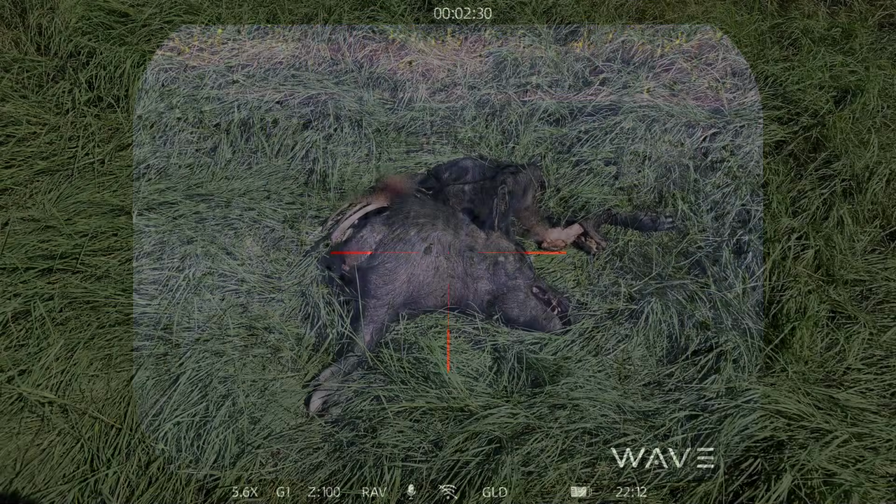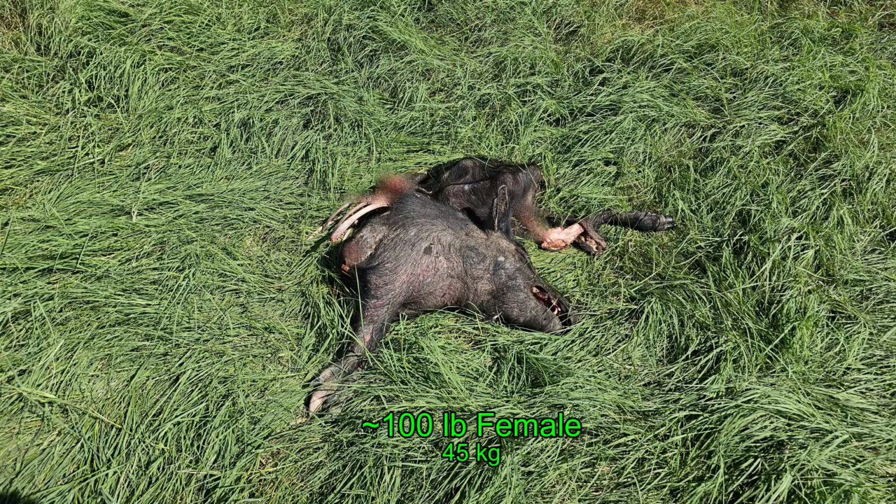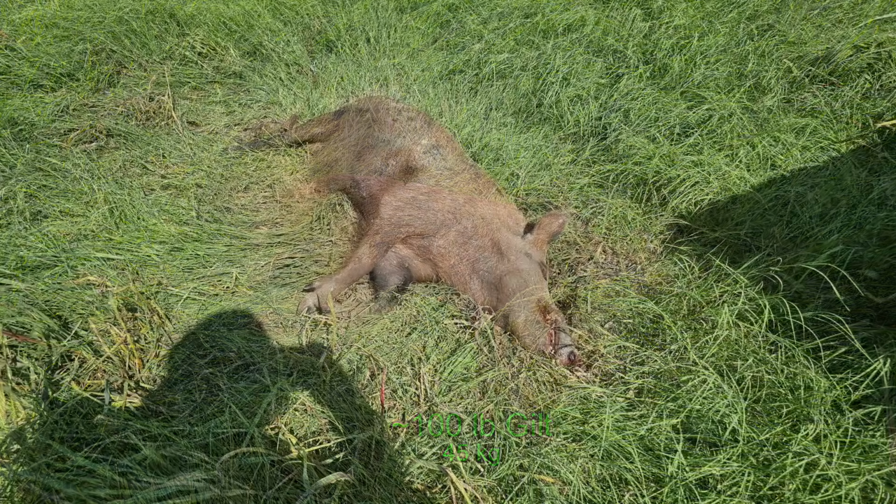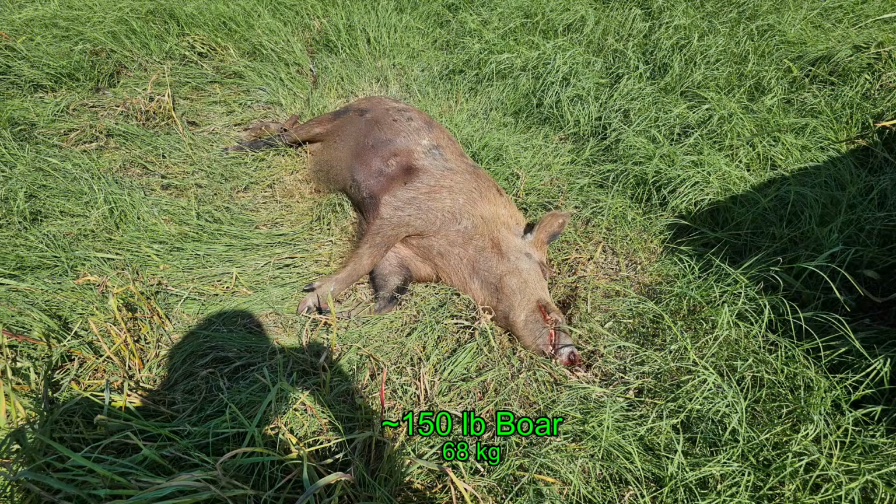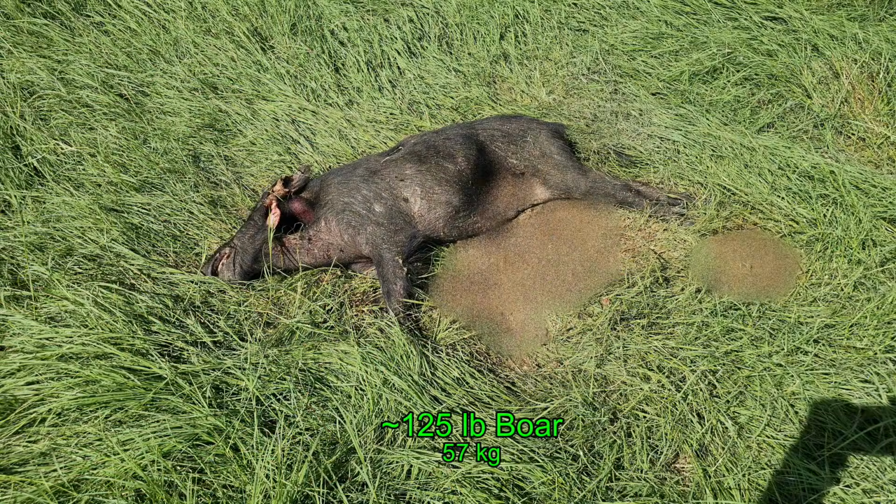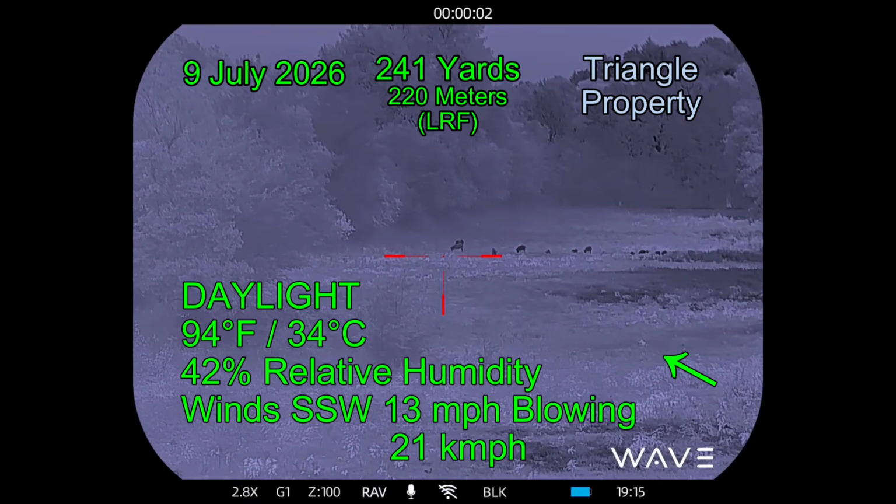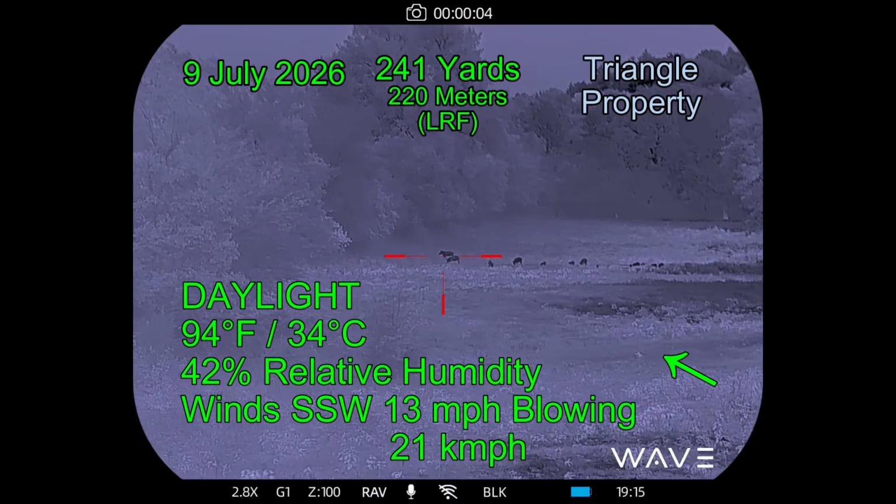Alright, hogs down. Well, I came back the next day and only found 4 of them. The weights are completely estimated. This is a 100-pound female, 100-pound gilt, 150-pound boar, and then finally about a 125-pound boar, and I did not check the creek. Alright, hogs are about 241 yards.